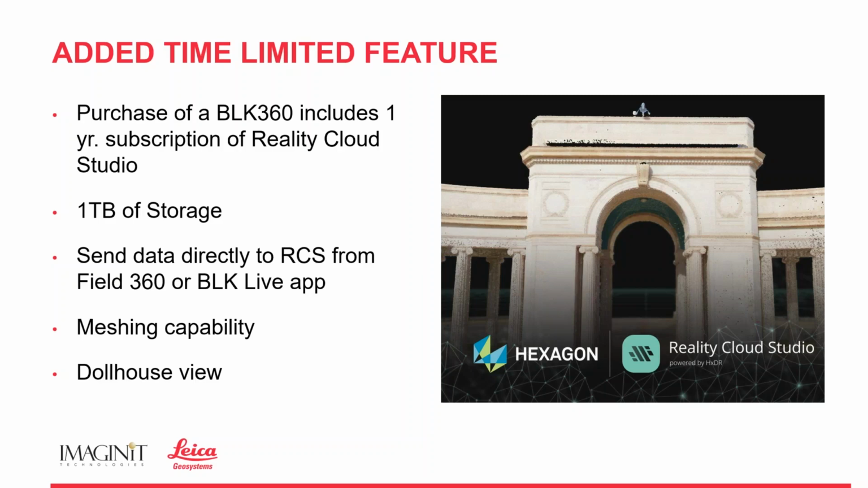All right. So we have an added time-limited feature when you buy a BLK 360 now, right? When you purchase the BLK 360, you get provided with a 1-year subscription of Reality Cloud Studio. Okay, what does that mean? Well, that simply means that Leica has created a website where you can store your data. You can use that stored data to import your data into the CloudWorx application, into 3DR application.